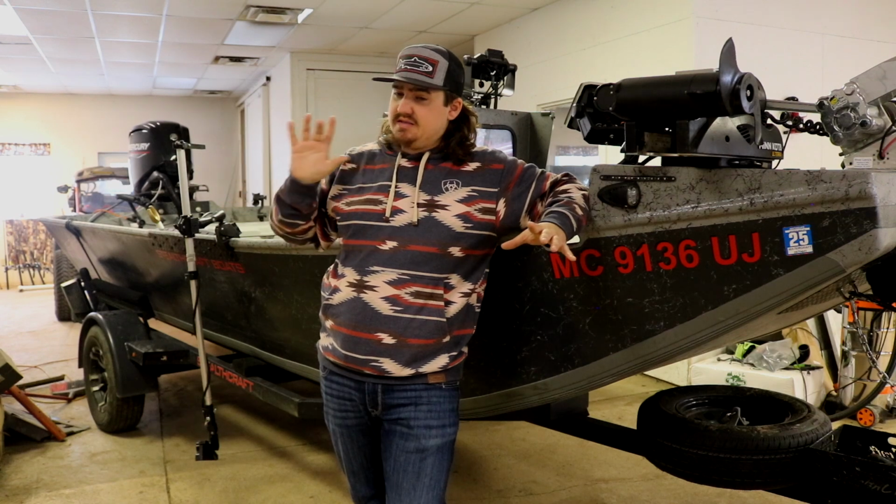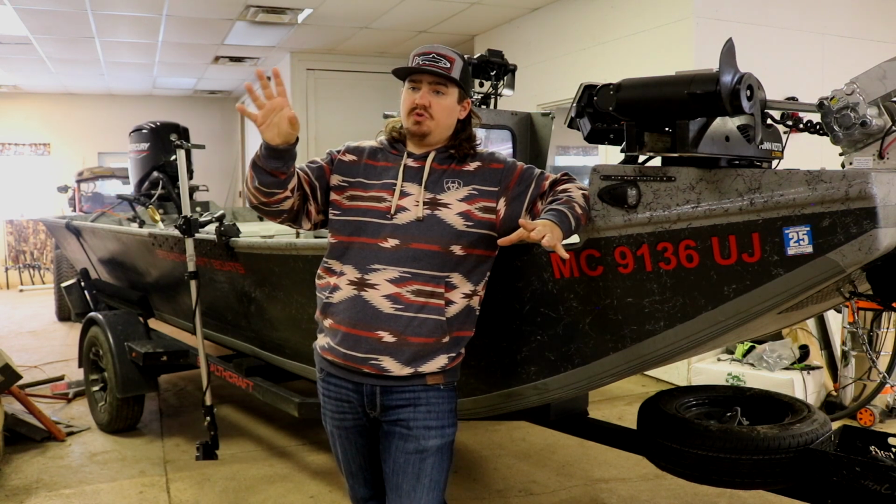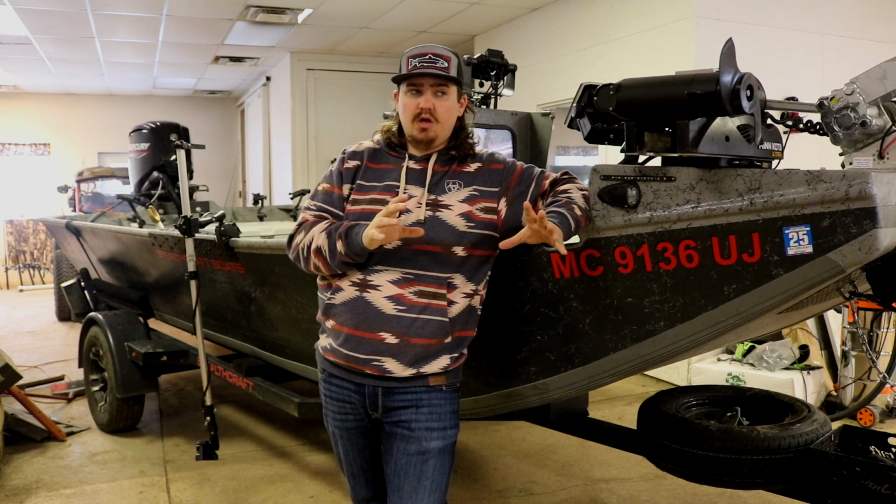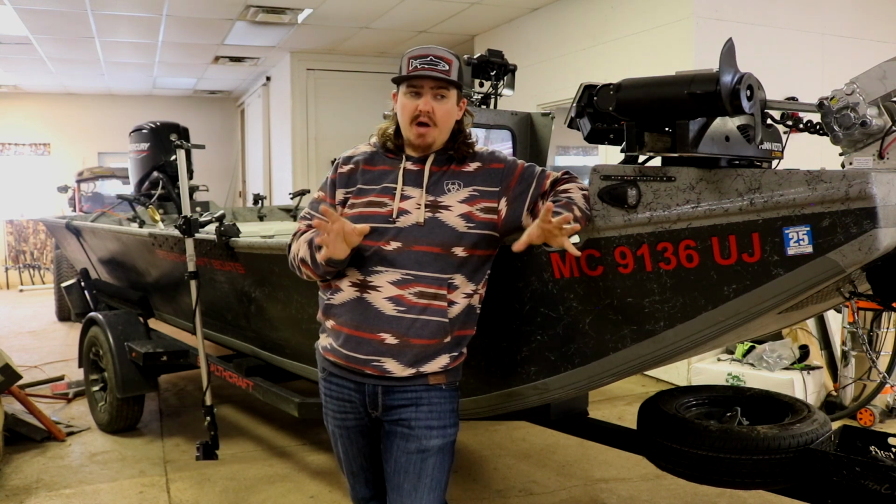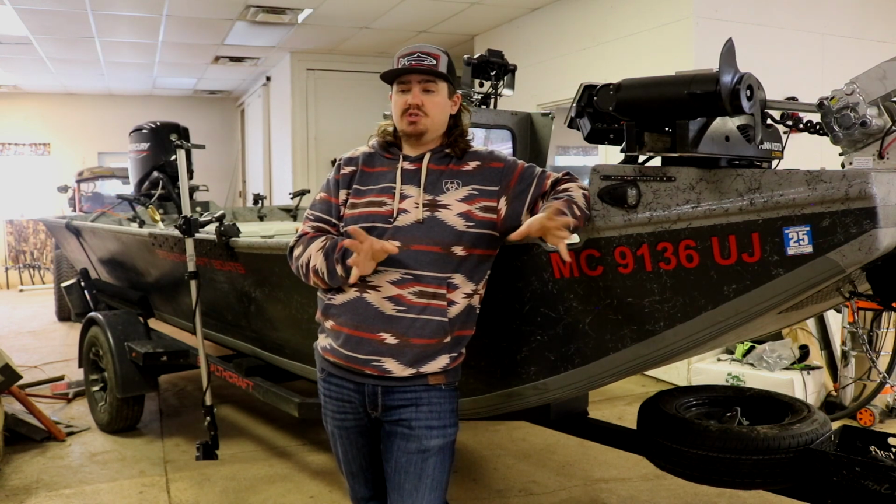On the Garmin, it's a little bit more of a blob. The back of the screen isn't quite as dark, and it's a little bit harder to differentiate what might be fish and what might not be. It's a little bit different to get used to, but you're seeing so much more that once you get used to it, it's just so much better.